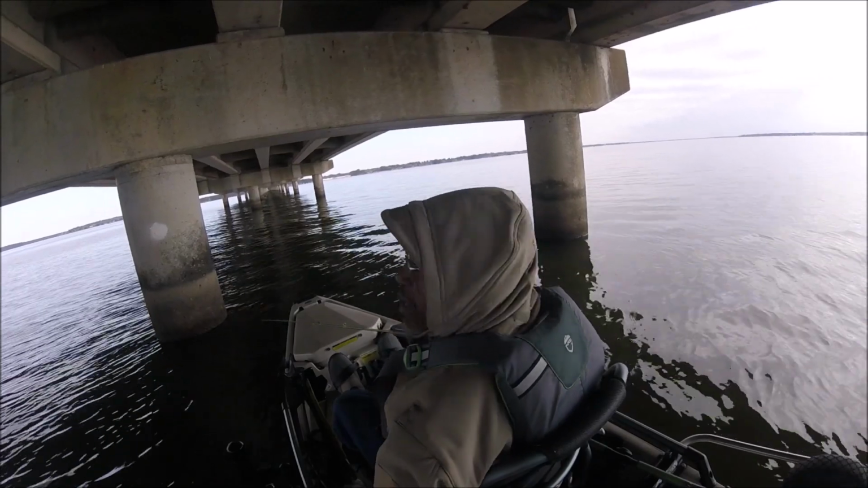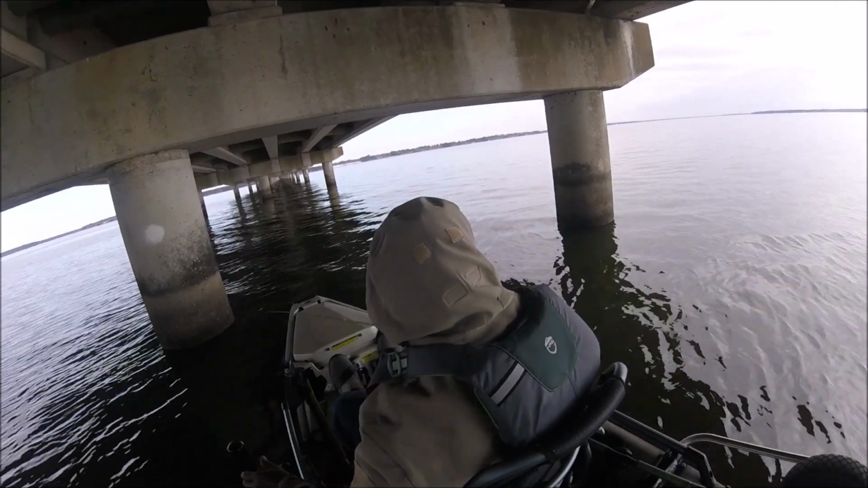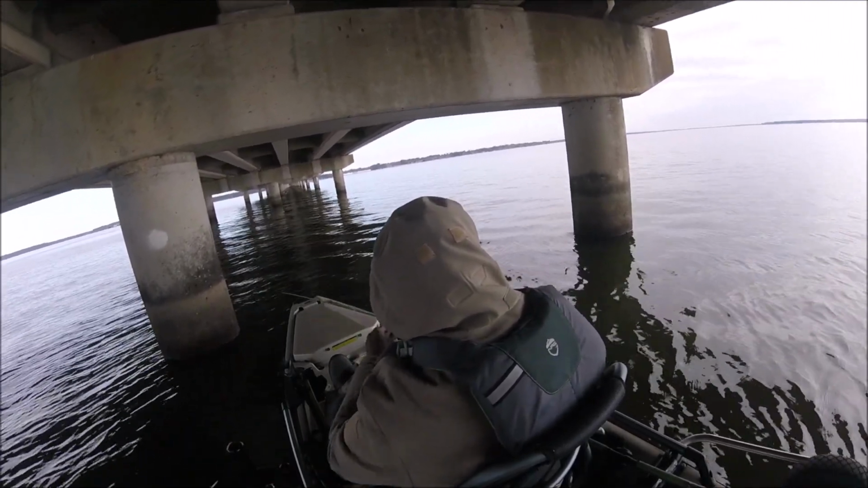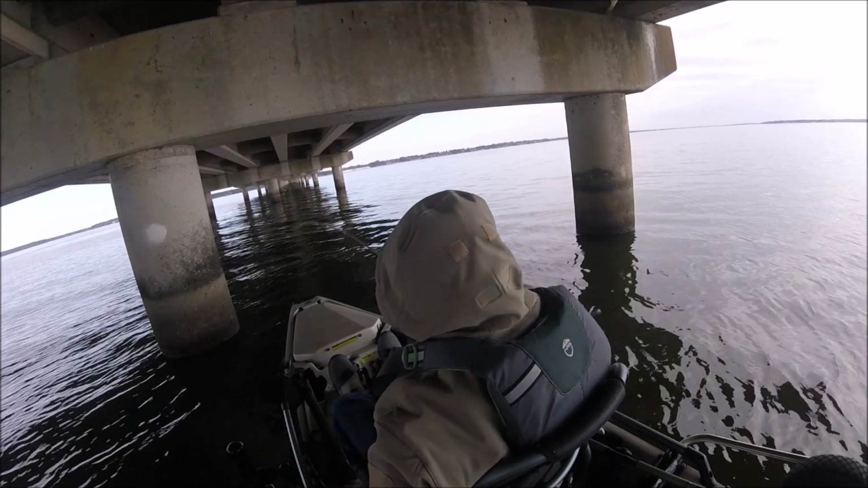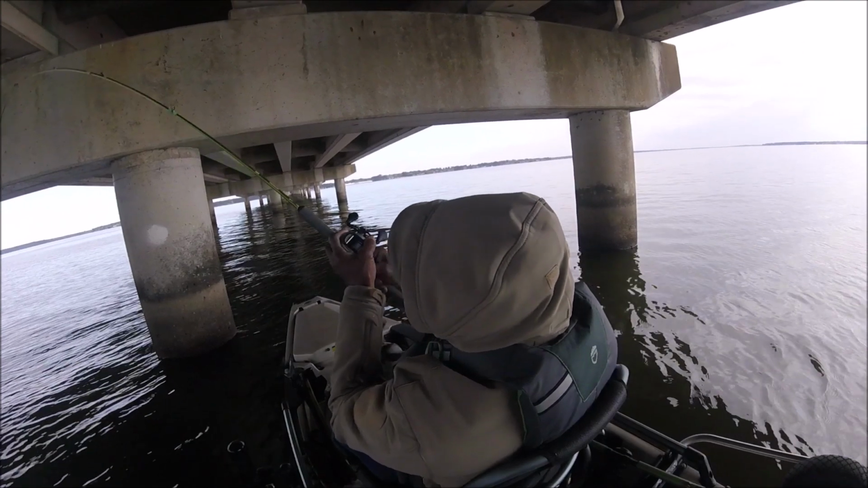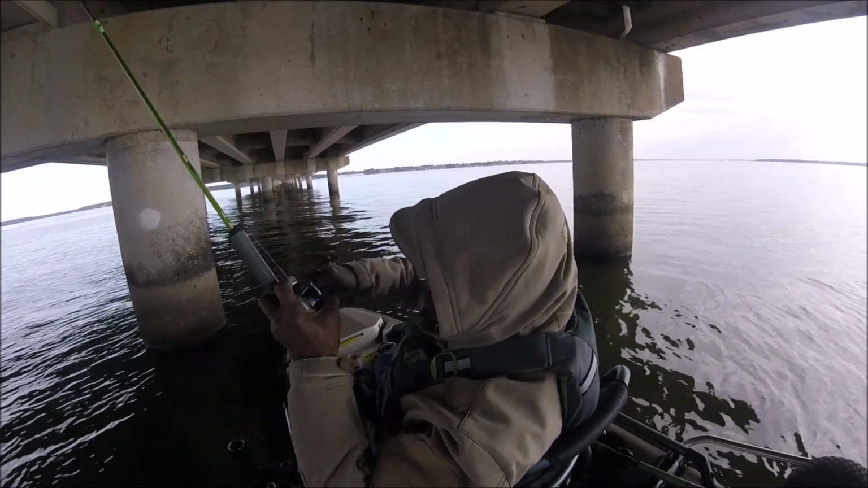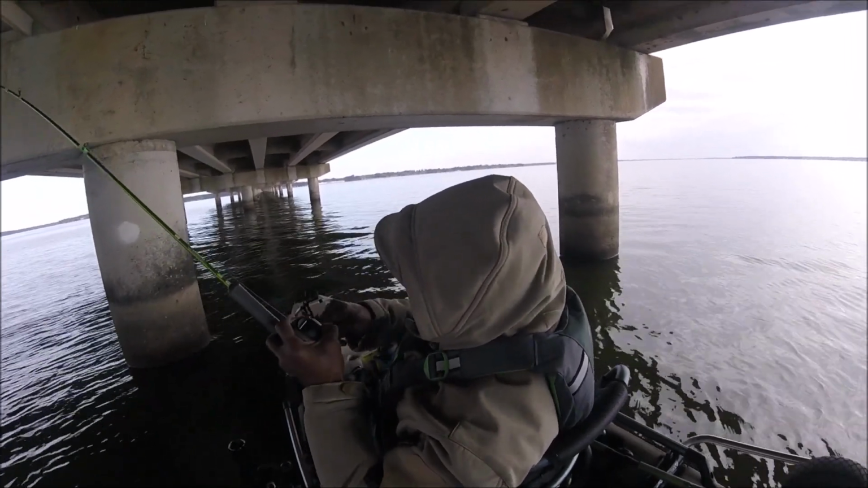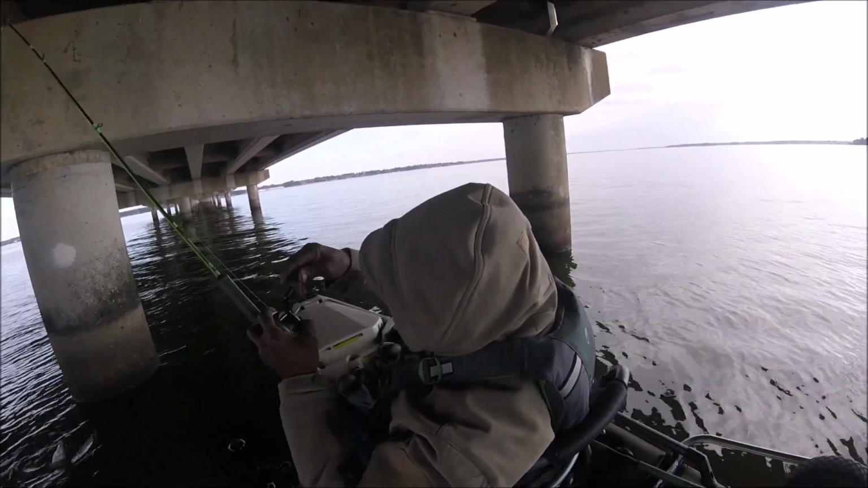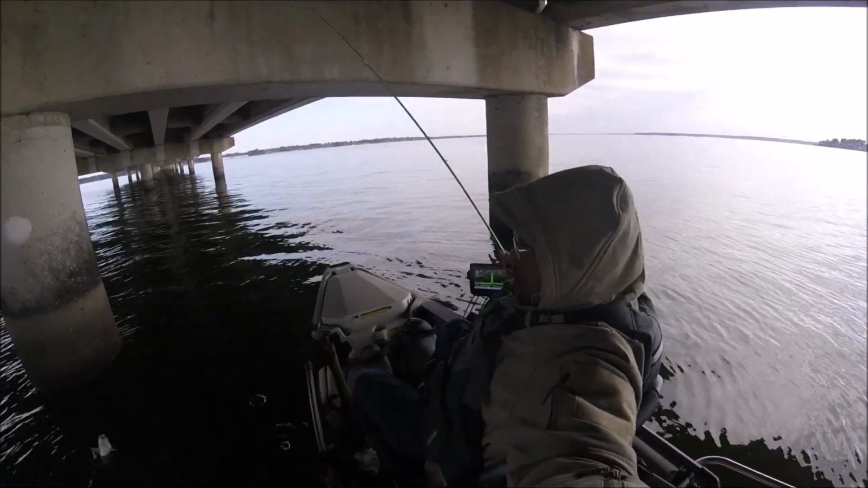They're not really just smashing the bait today. If you get it in front of them, that's a catfish. Get it in front of them, they'll smash it.